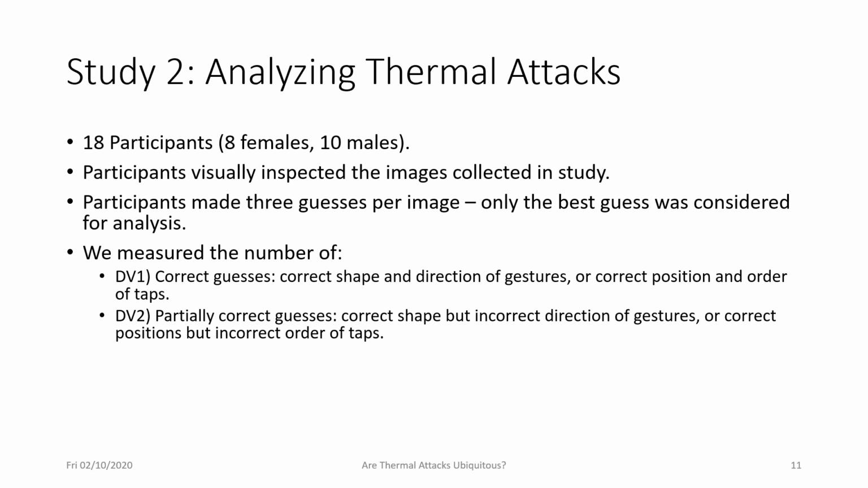A correct guess is easy. In the case of gestures, they have to find the correct shape and the correct direction of the gesture. And in the case of taps, they have to find the correct position and the correct order of the taps. As for partially correct guesses, they had to get the correct shape, but not necessarily the correct direction of the gesture. So if they get the correct shape but incorrect direction, we would consider this a partially correct guess. In the case of taps, we considered it a partially correct guess when they correctly got the positions, but didn't get the correct order of the taps.